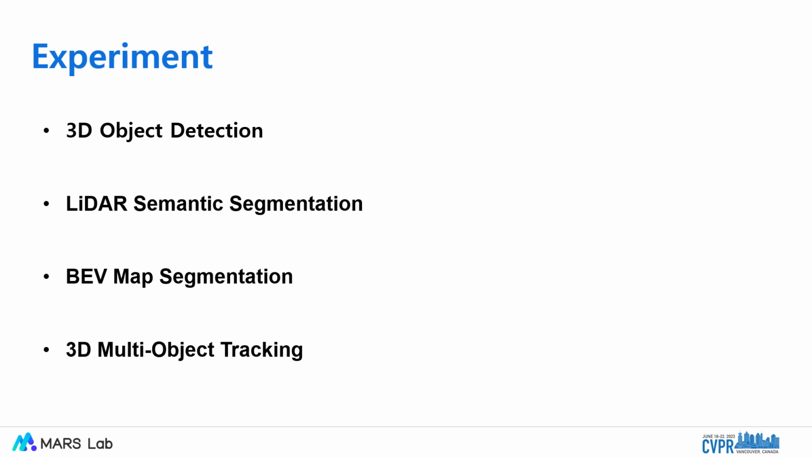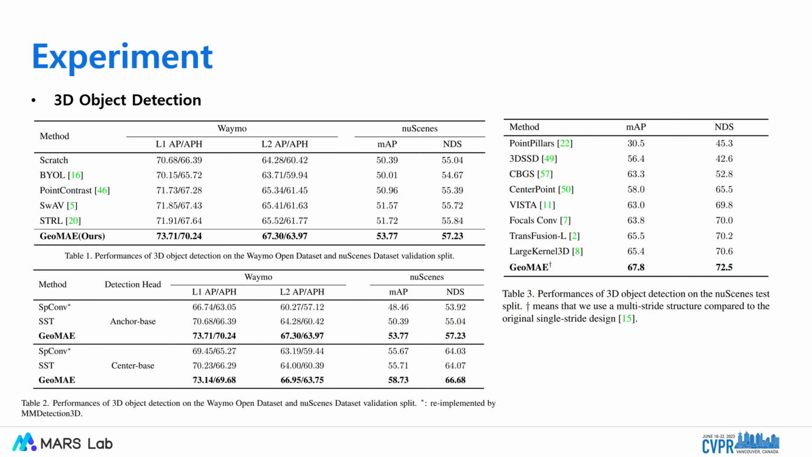To demonstrate the effectiveness of GeoMAE, we evaluate our method on several downstream tasks, including 3D object detection, LiDAR semantic segmentation, BEV map segmentation, and 3D multi-object tracking. For 3D object detection, we compare our GeoMAE with several typical 3D self-supervised learning methods including PointContrast, STRL, BYOL, and SwAV. Our GeoMAE outperforms previous methods by a significant margin on both Waymo Open Dataset and nuScenes. We also evaluate GeoMAE with different detection heads to demonstrate the generalization of our method.